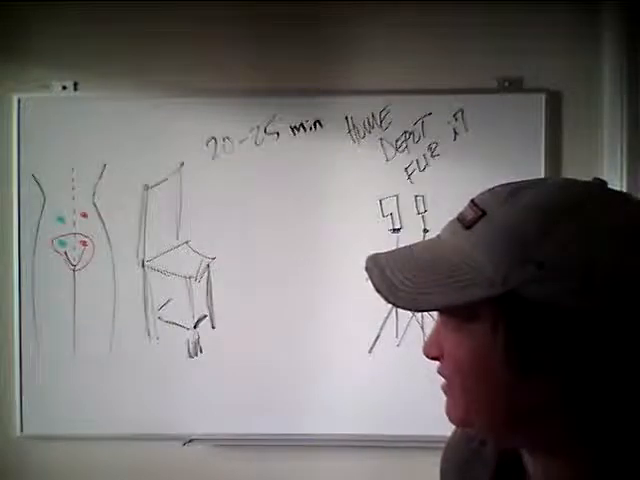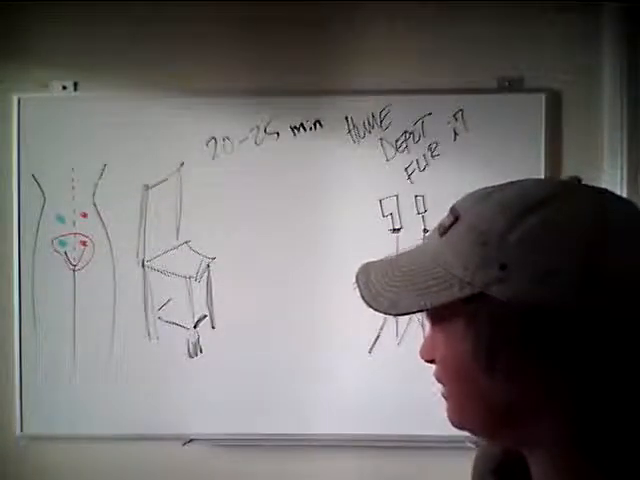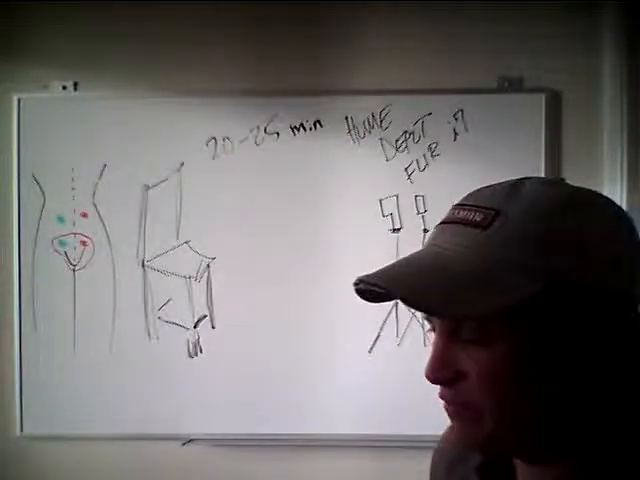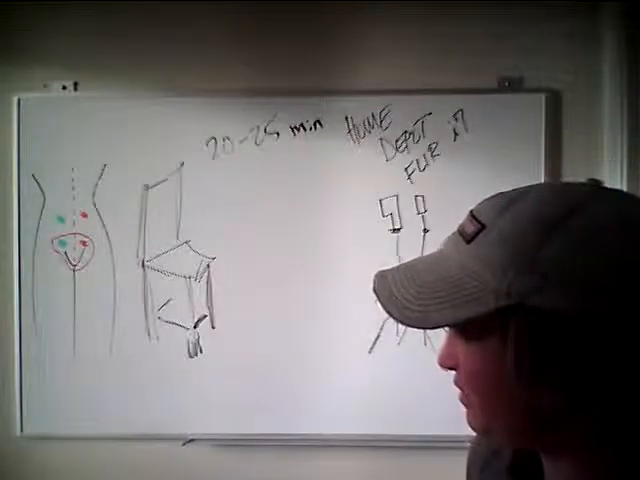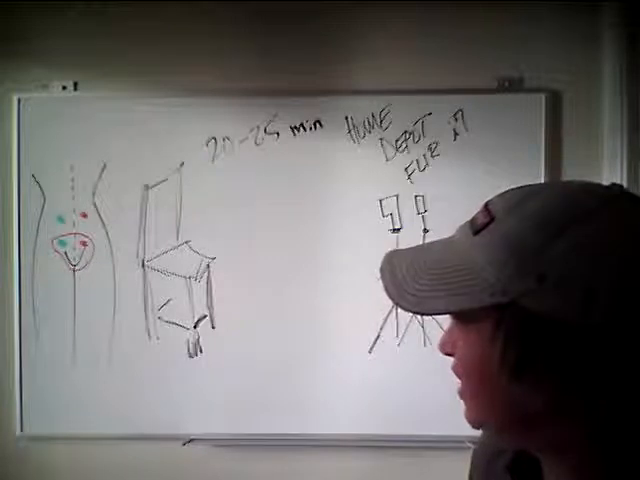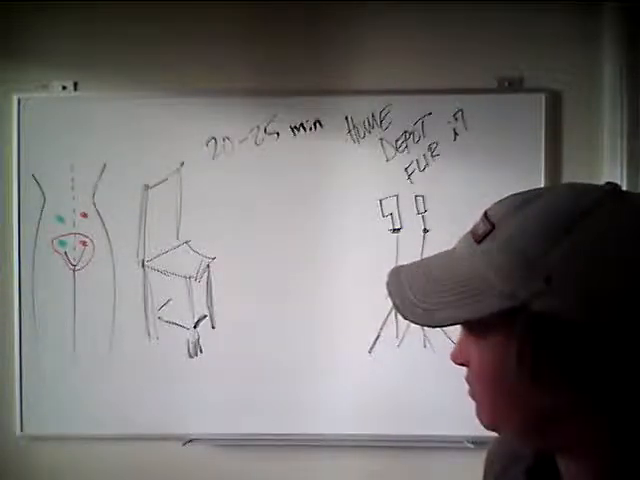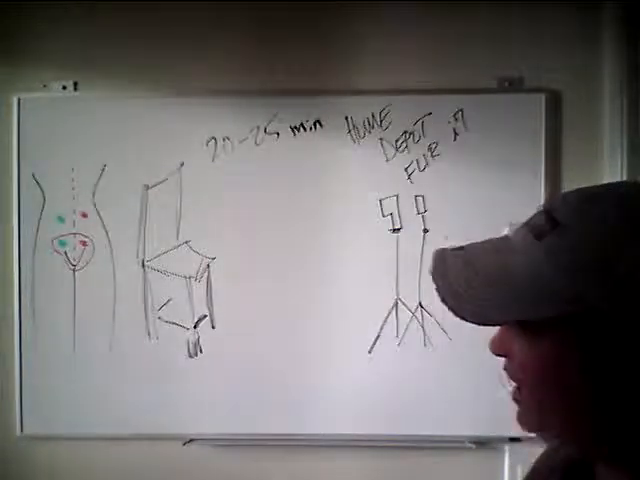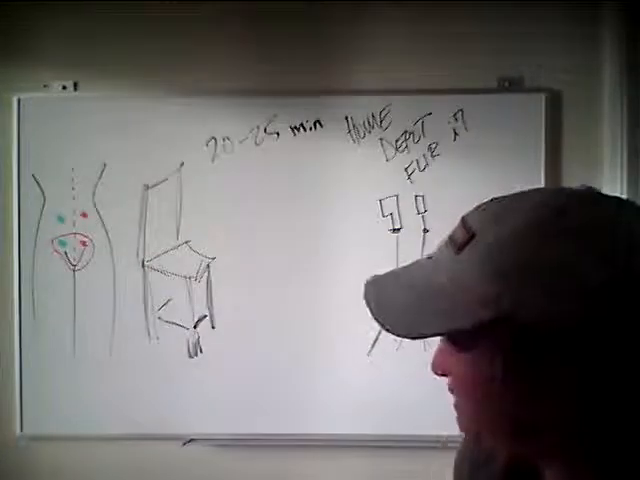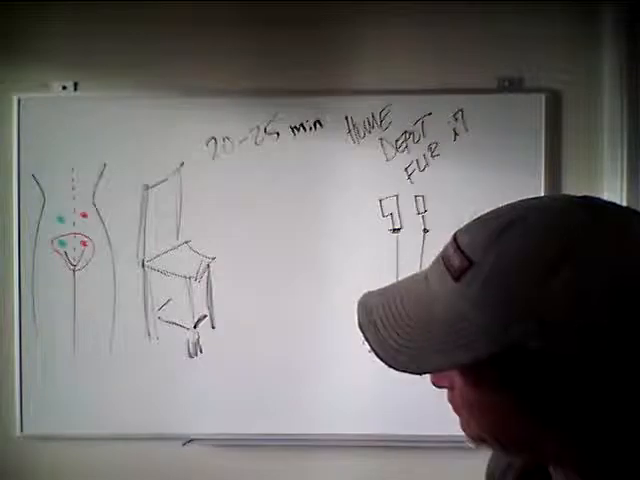That's all, digesting food, exchanging oxygen and carbon dioxide, building cells, fighting viruses. All that stuff creates heat, and that's why our body core temperature, I think, is 98.6 or 96.8. I forget. But what am I saying? I'm saying that the body is a heat source, and so